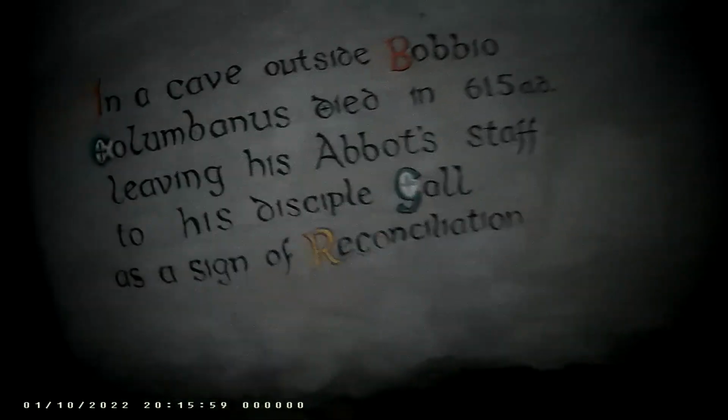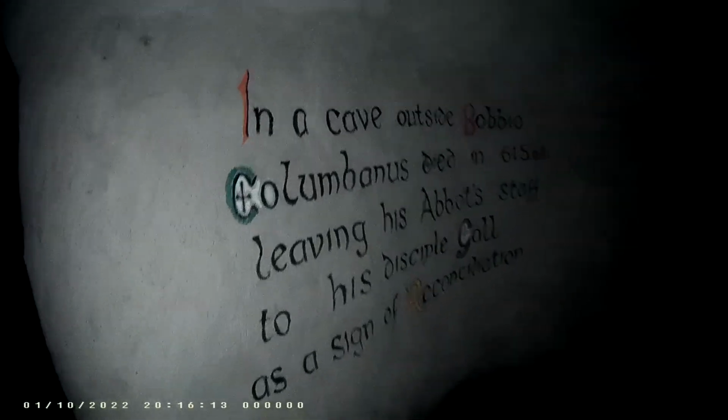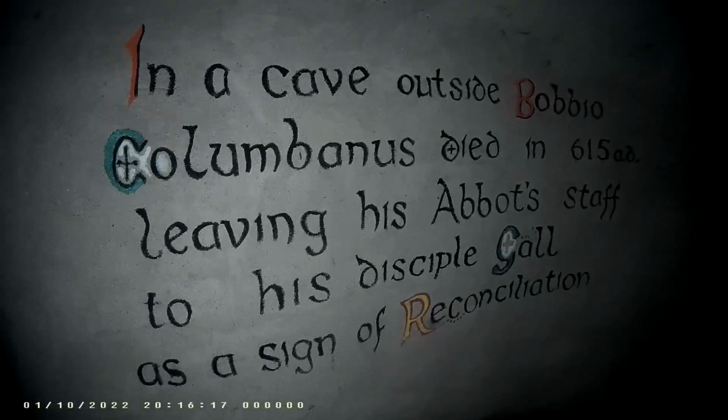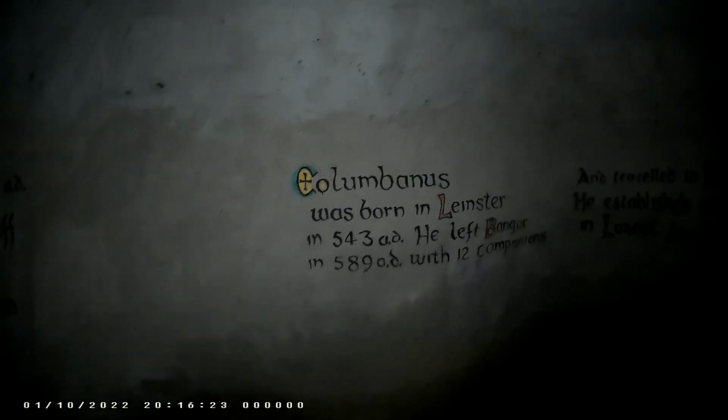Oh, flipping hell. It's flooded. Now I definitely have a wet foot. There has been a lot of rain. I can show you, don't know if you can see that. I can't stretch over, folks.